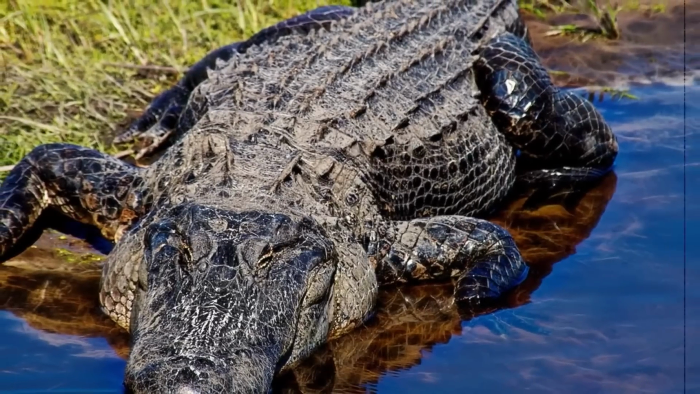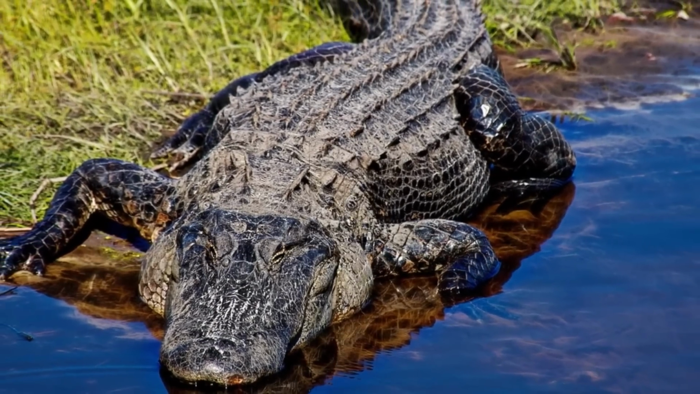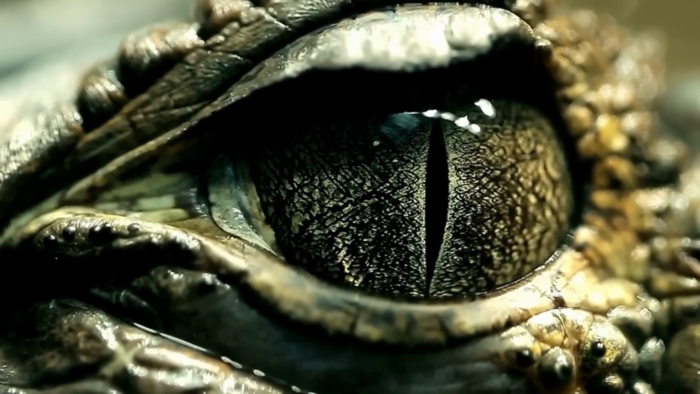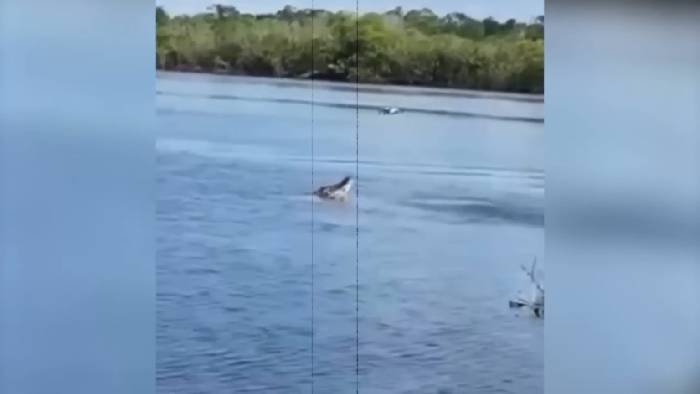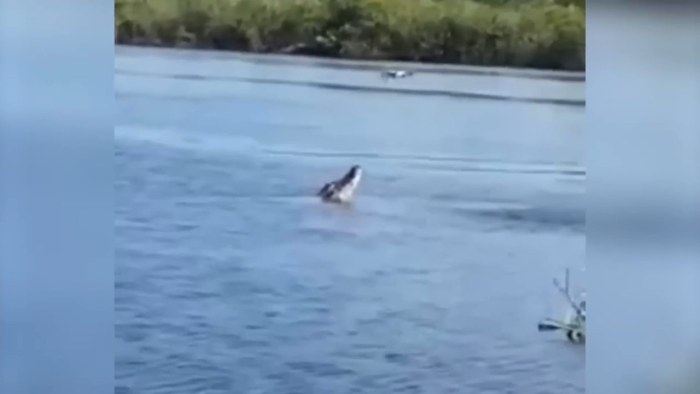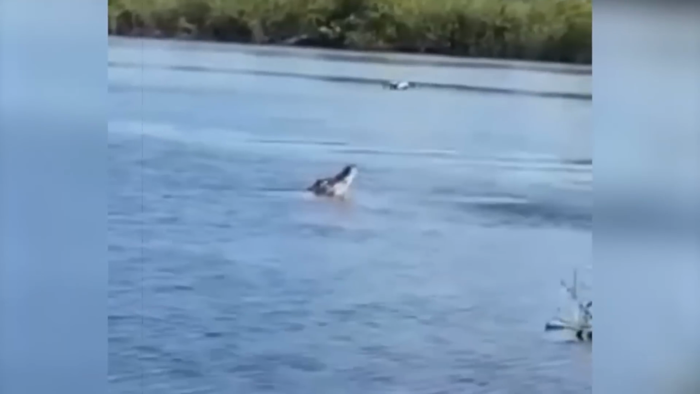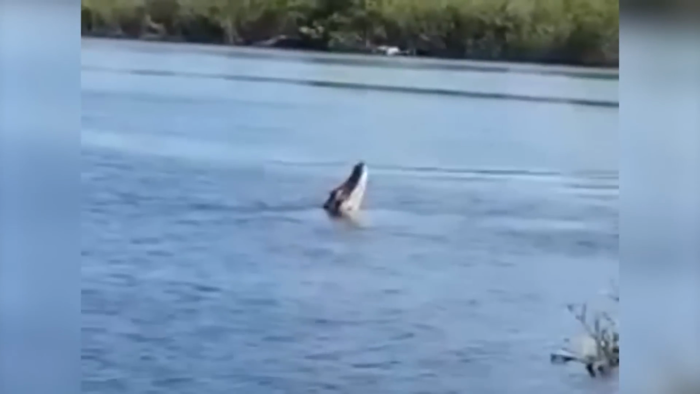I really admire alligators because they are among the few predators that can hunt both on land and in water. But have you ever wondered about their prowess in the air? In this video, we witness an alligator in a lake fixated on something soaring above, a drone operated by the same people filming this scene. The alligator's attention is laser focused on the drone.